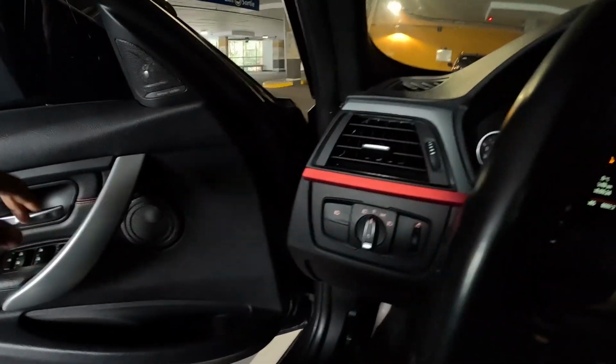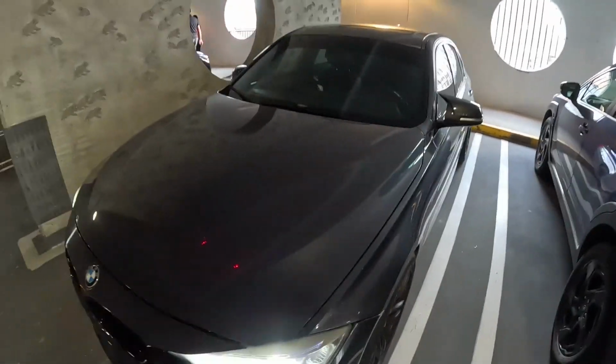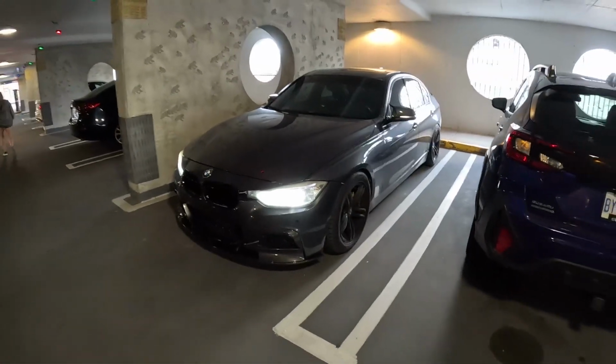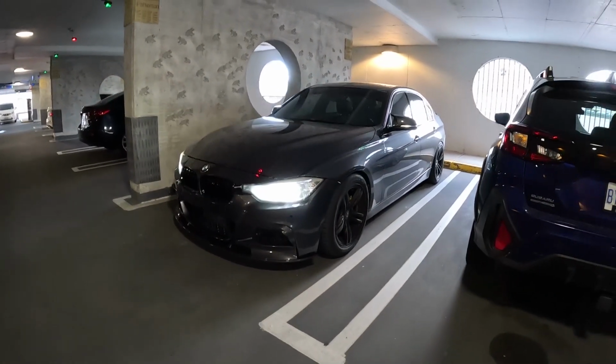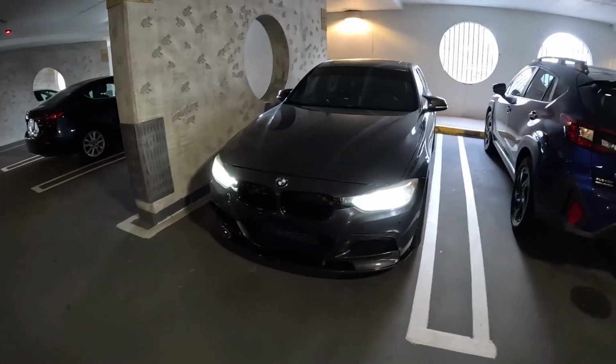I'll just show you guys a little walk around of the car. But it's not even the cleanest. Still haven't washed it. In parking lots and places like this, it always looks extra clean, and it's really not. But what do you guys think of the car?